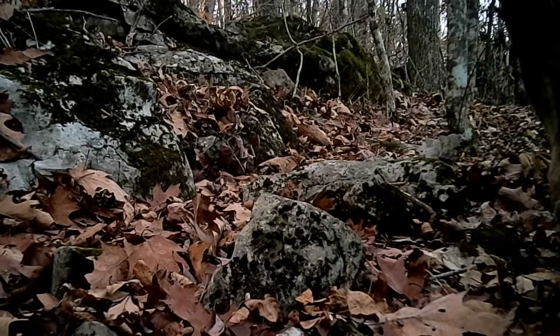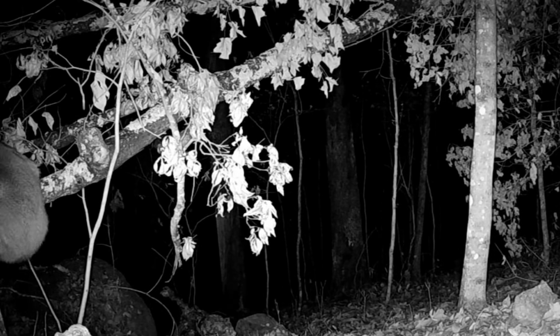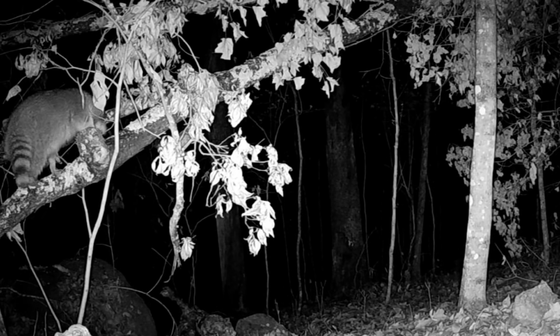And down here on Dirty Dan's old trail, late in the evening, just an old doe browsing through. But come dark, the coons are out, coming out the den trees. Here's something kind of comical I caught. They coming off these den trees. Old big coon trying to climb that tree. But he can do it. Don't know why he's up there.